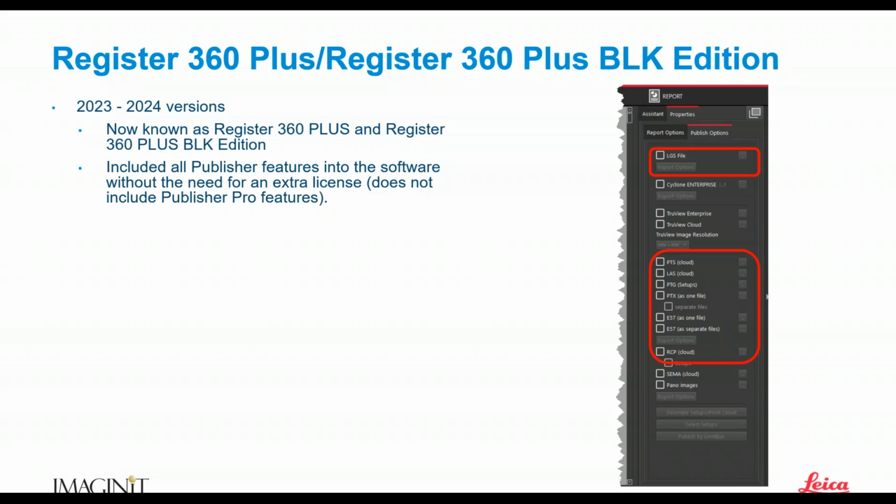So there's a couple of features that are not included with the regular Register 360 Plus that we would get with that workflow license. So there's definitely value in the workflow license, but if you're just looking to get the LGS or the RCP, we can certainly get that right out of the software with these new versions.